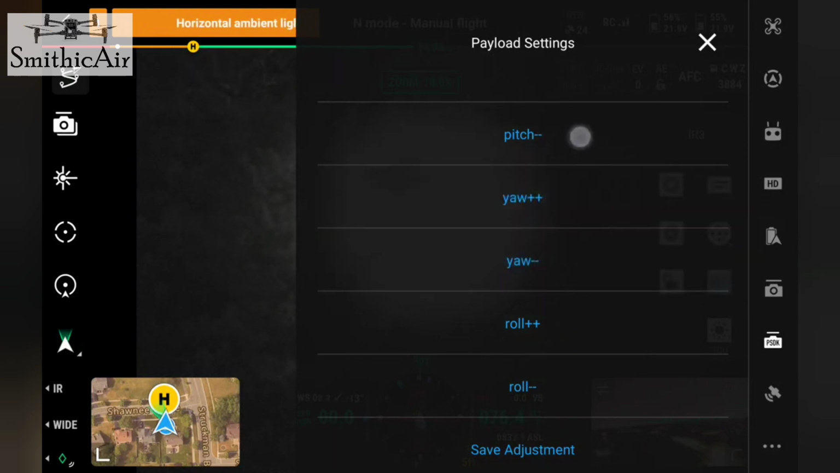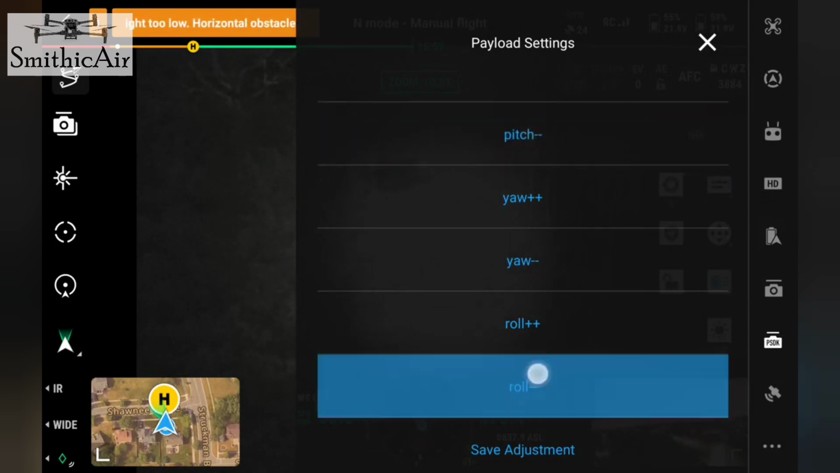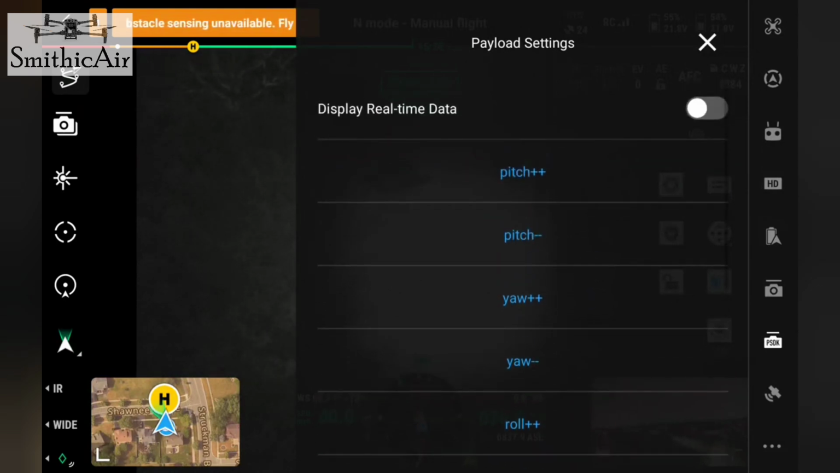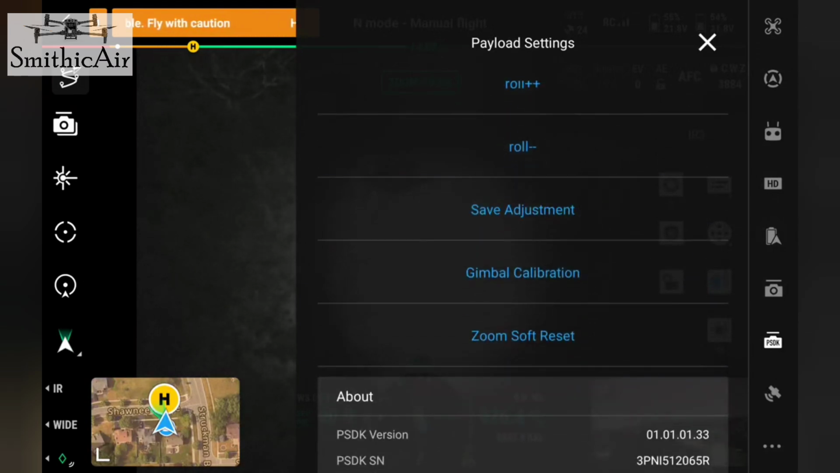It does look like the pitch needs to come down a little bit. And then I saved the adjustment.